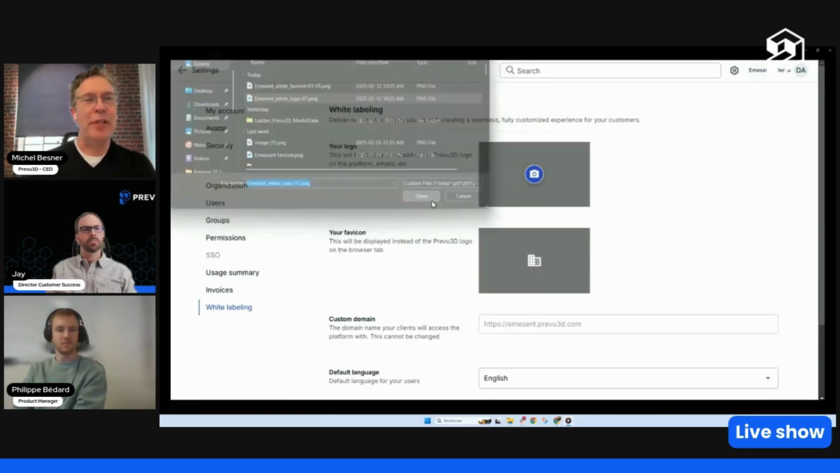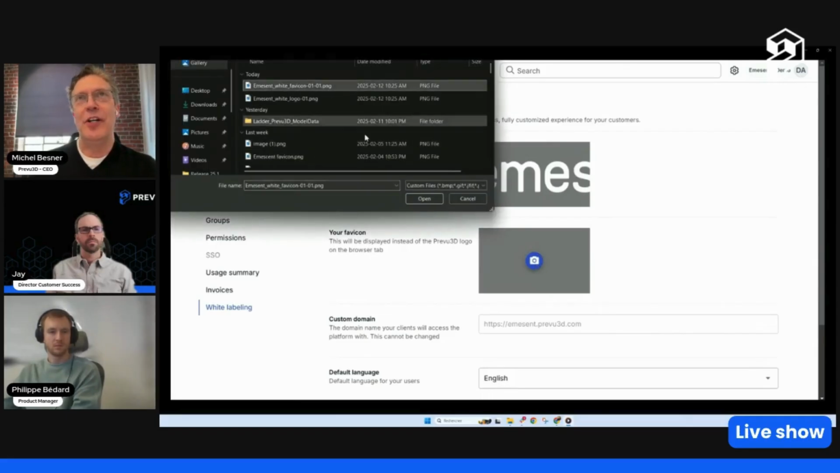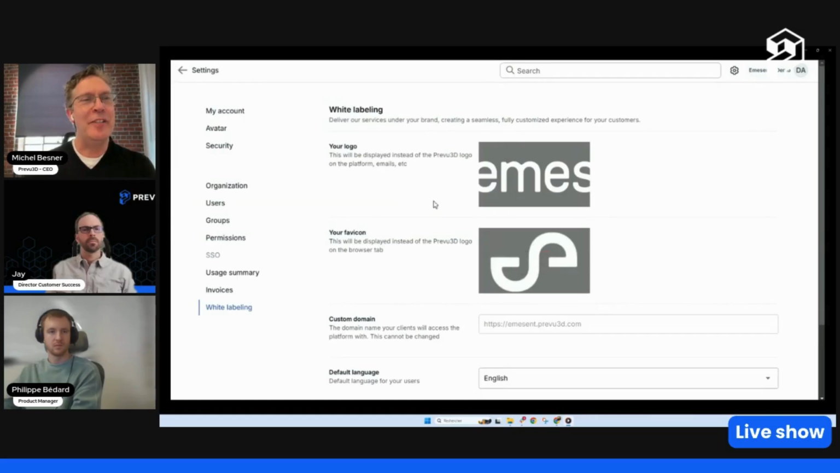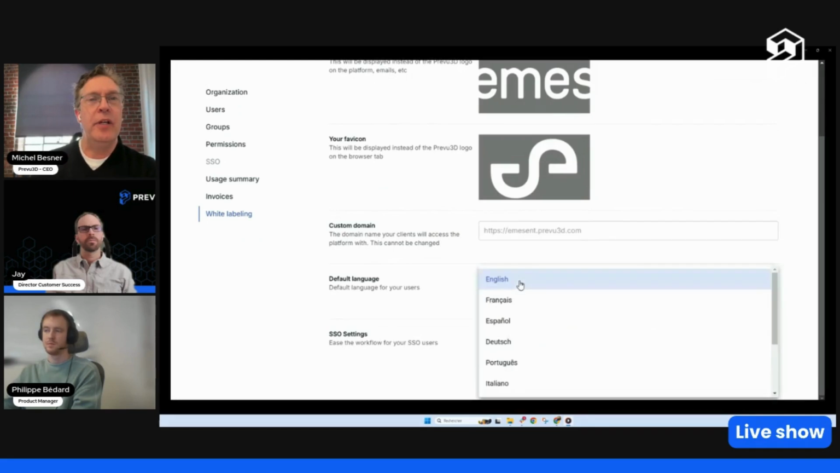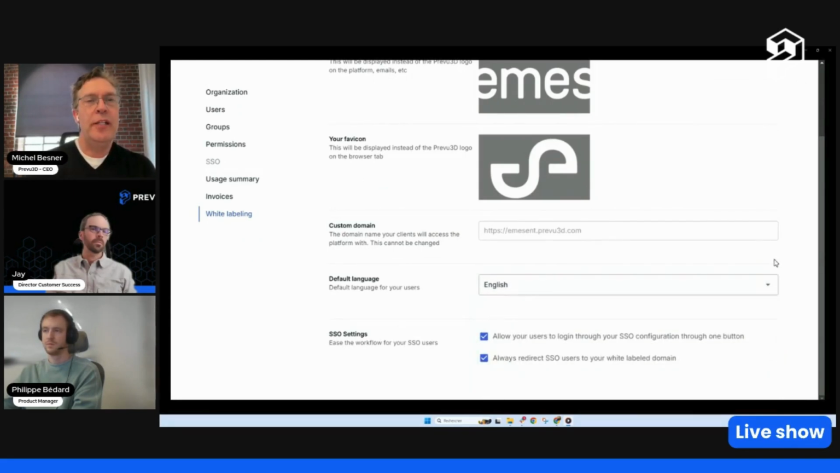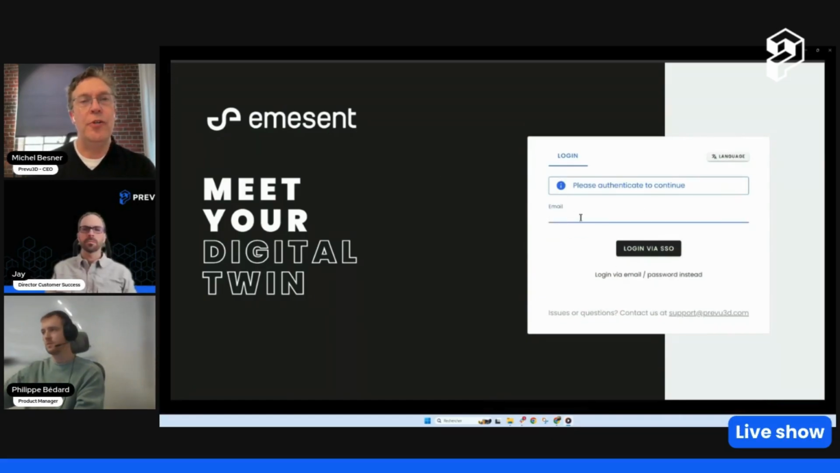And again, if you don't know the naming convention of our releases, 25 because we're in 2025 and .2 because we're in February, easy enough. And so here we're showing how we can configure a subdomain URL, the default language, any specific SSO configurations if you want, and then have the branding showing up in the product.